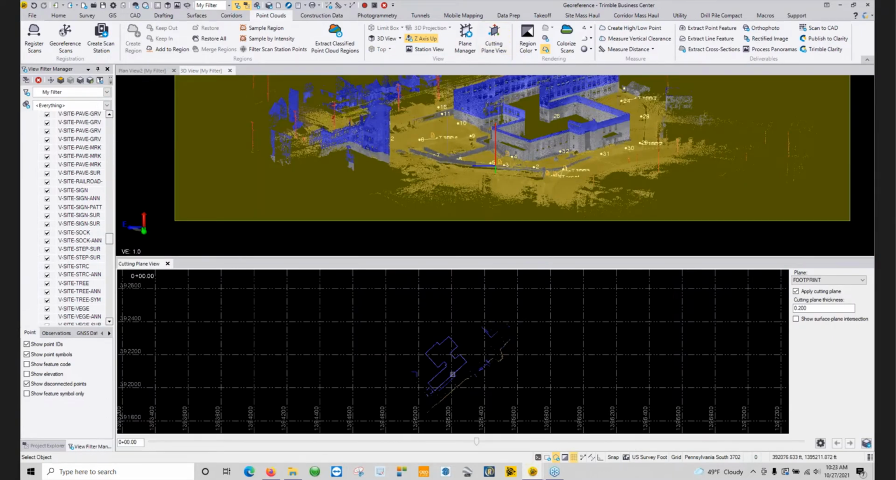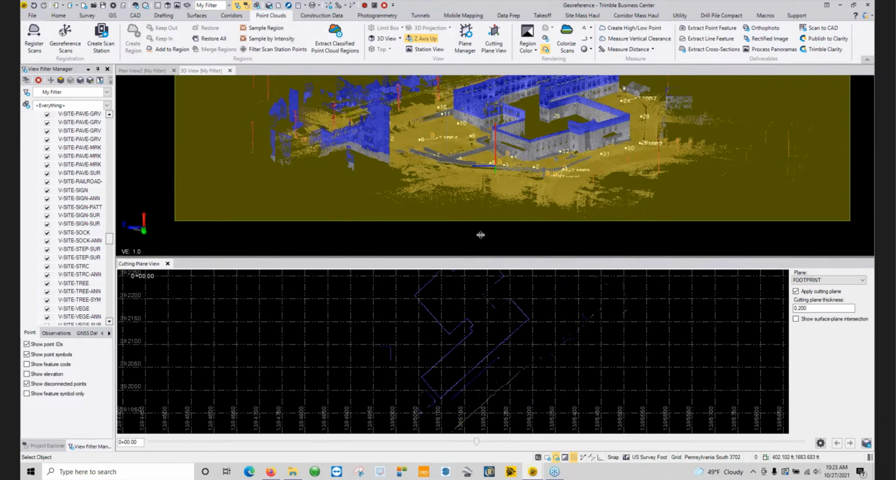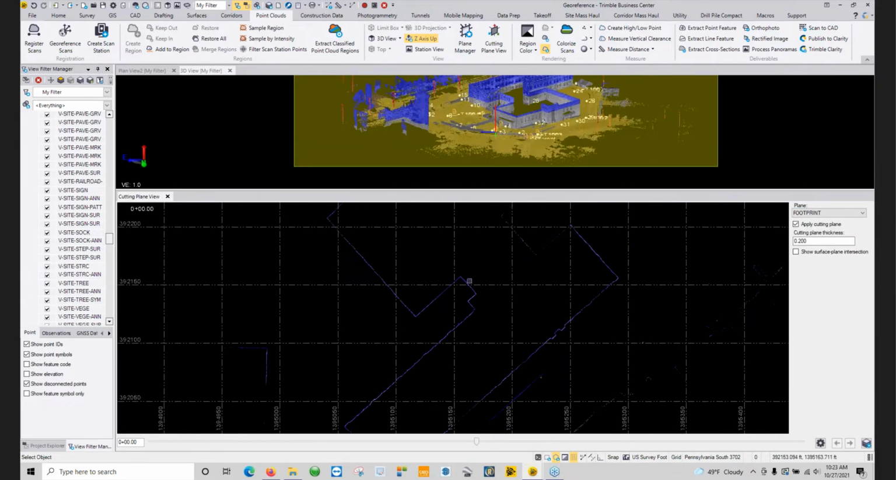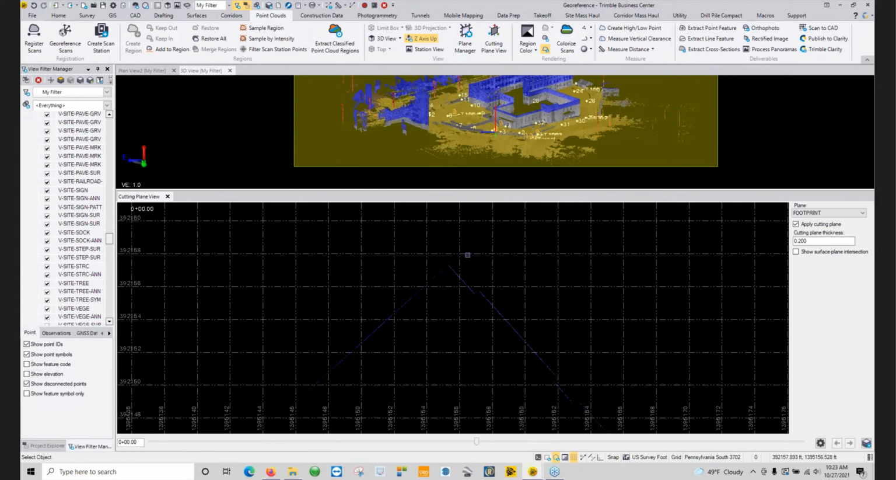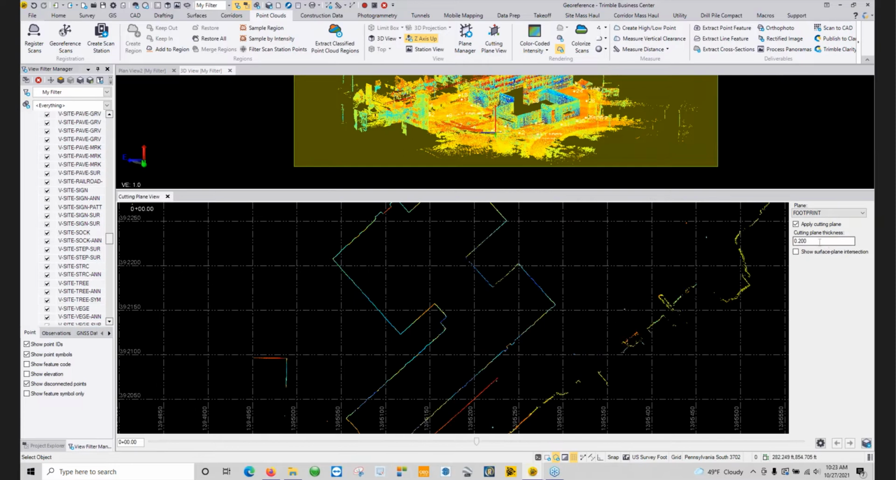And once you're inside of the cutting plane view, now I can zoom in on that particular cutting plane and see my building footprint. From here, we can change the color. If it feels like that's too dark, we're going to change this over to color code intensity, which is very easy to pick out. And over here on the right, we can actually change the thickness of that plane. So right now it's set to 2/10.